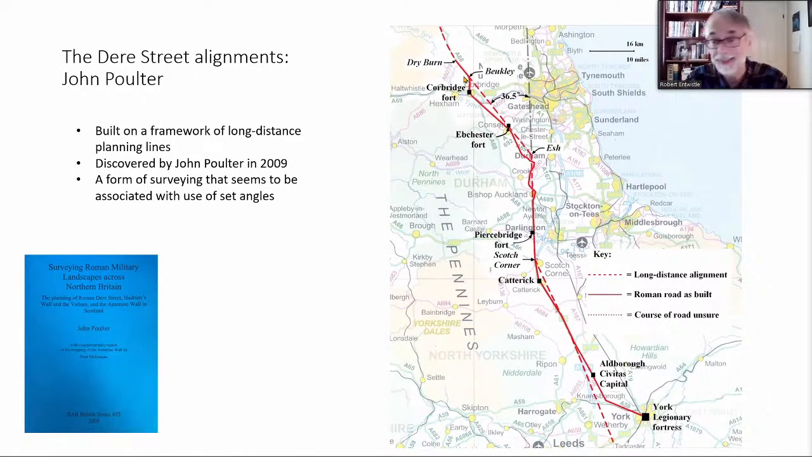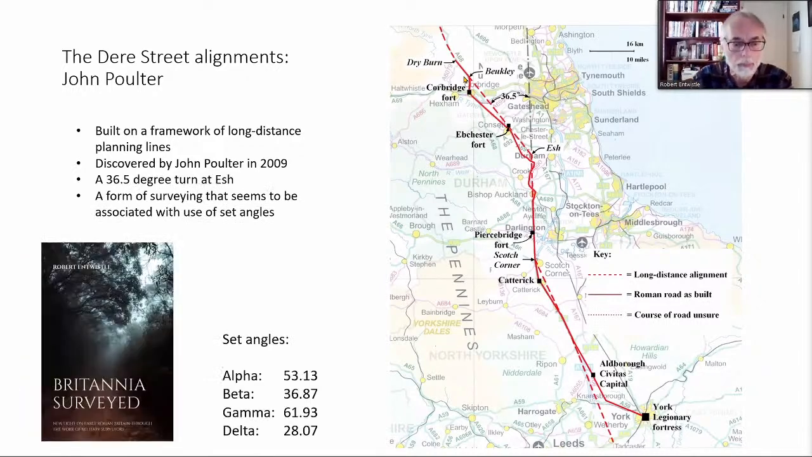In fact, it seems that this form of long-distance surveying may have been one of the first things that the Romans did on starting to exploit an area. And in my book, Brigantia Surveyed, which was published some 18 months ago, I draw attention to a number of other roads across Britain displaying these features and look at some of the other planning issues that may have been drawn in.